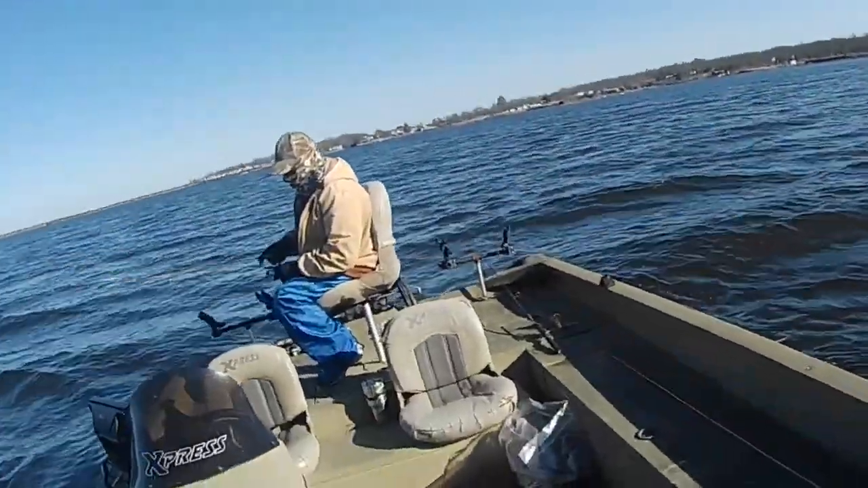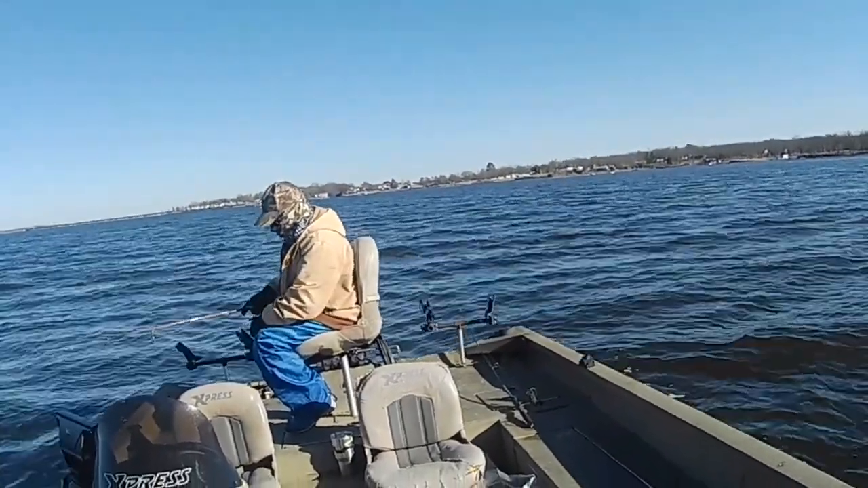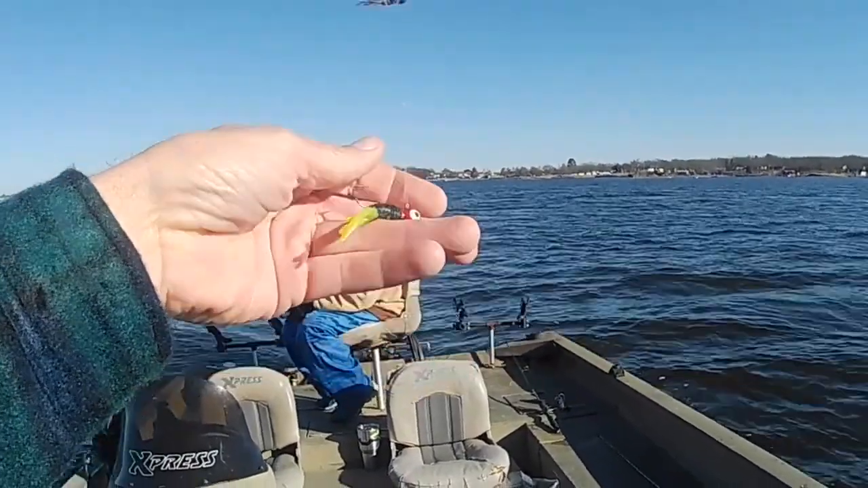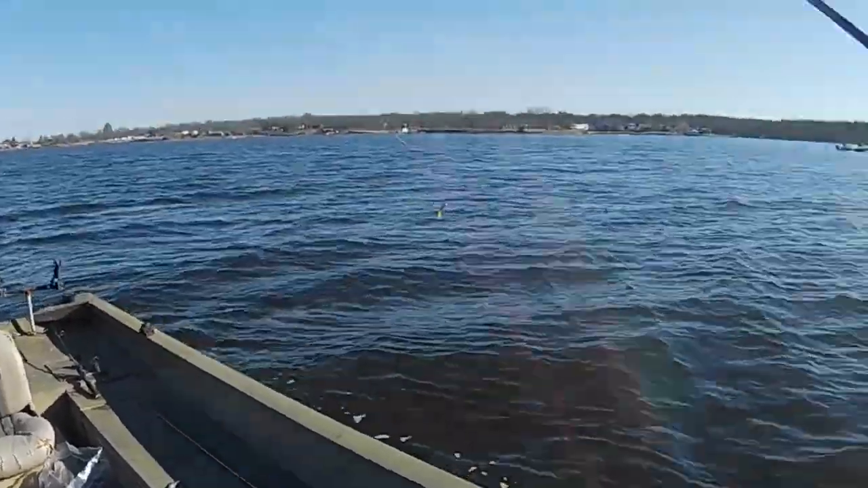Drop it all the way down to the bottom and then just give it a little turn up to get it off the bottom just a little bit, and just hold it as still as you can. So I've got 2 1/4-ounce jigs on mine. One is black chartreuse on the bottom and then the gray one up here on the top. So we'll see what happens.